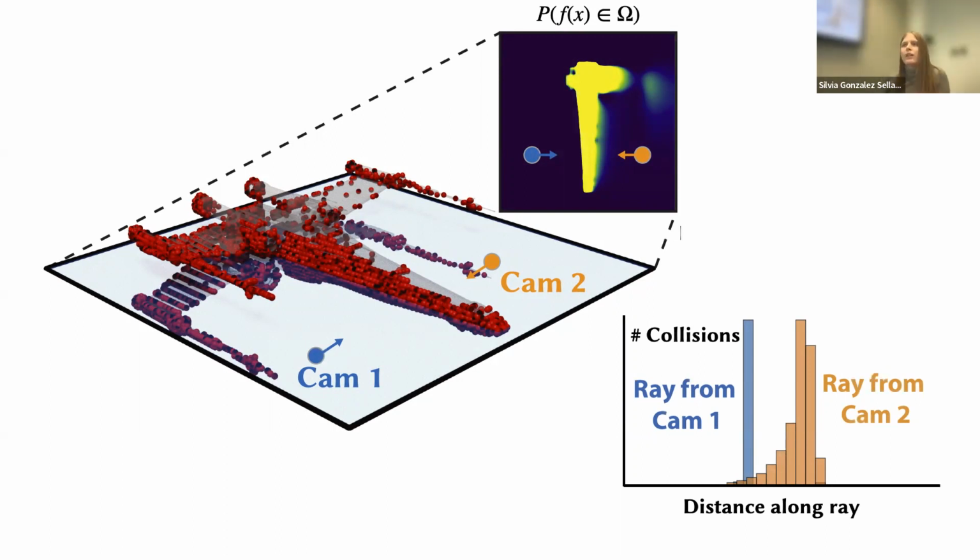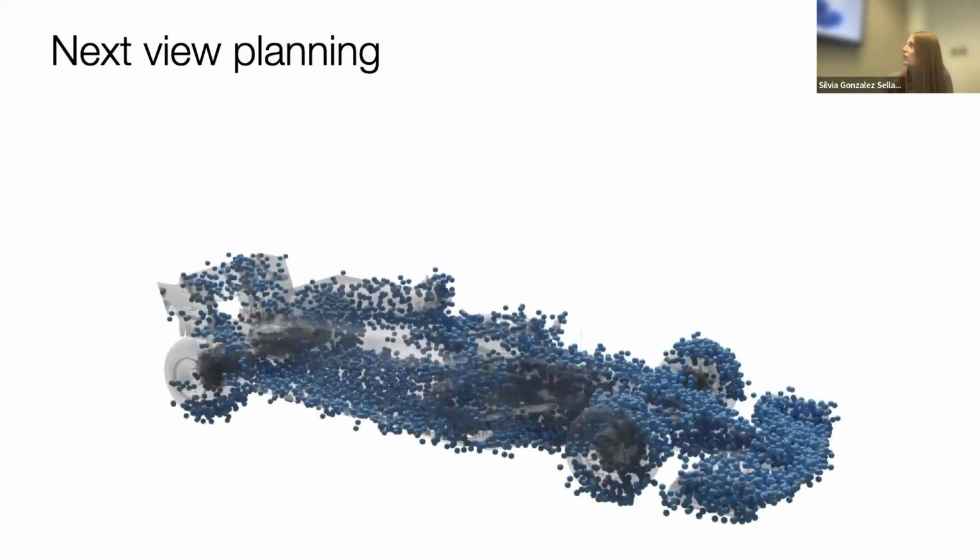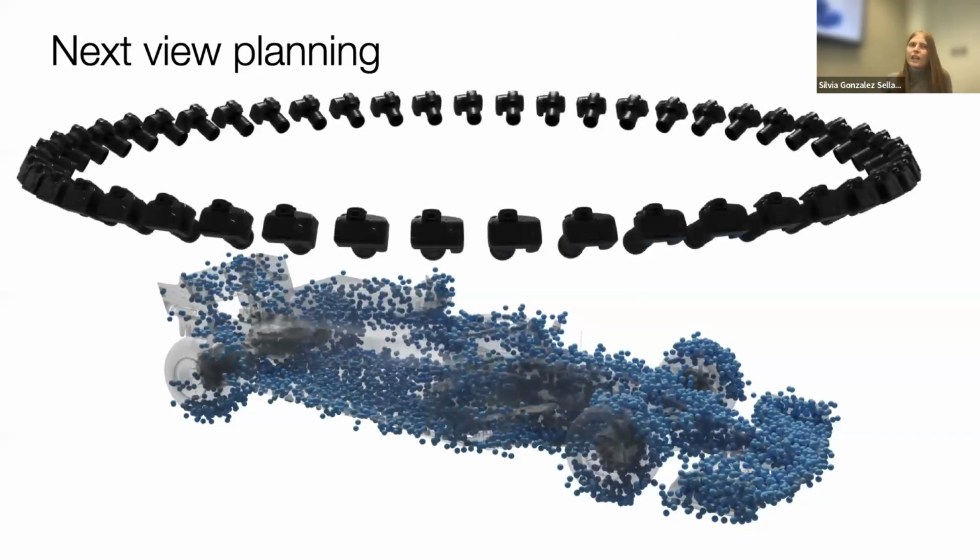We can actually combine these two concepts, this ray casting idea with the integrated uncertainty that we introduced before, for problems like next view planning. So for example, if we have the scan of an object, we can place a bunch of candidate cameras and simulate casting rays from these cameras. We can first compute the integrated uncertainty of the object. So how good is the reconstruction quality?